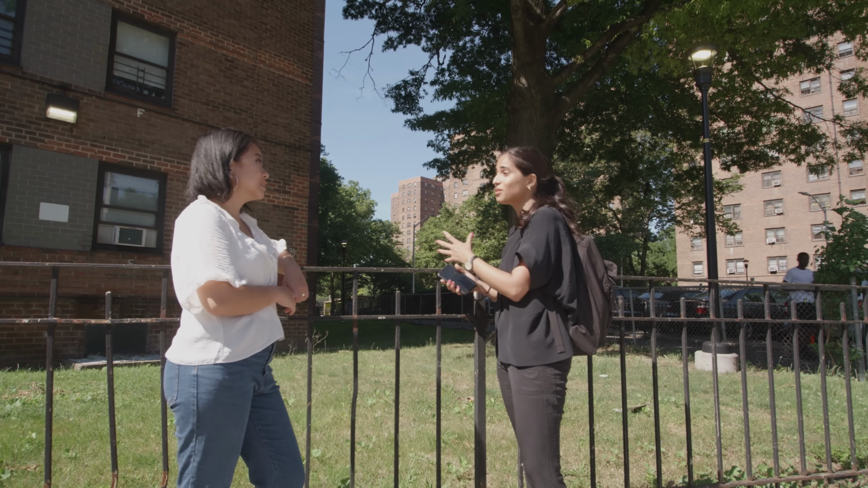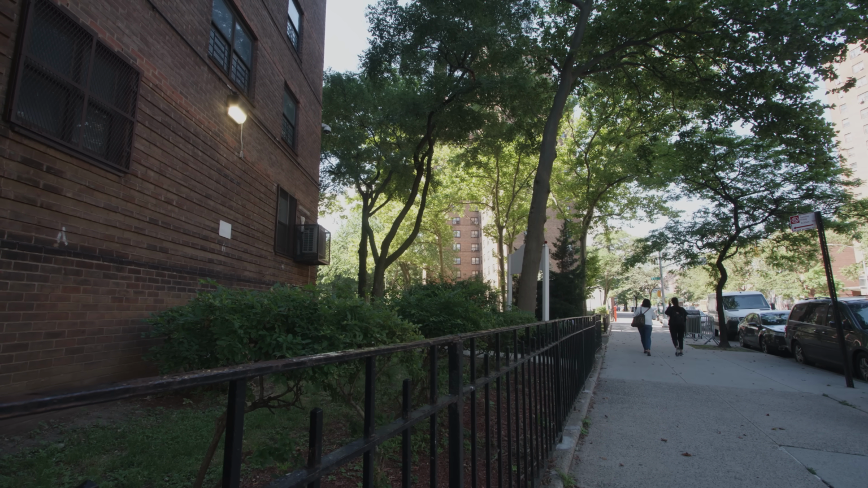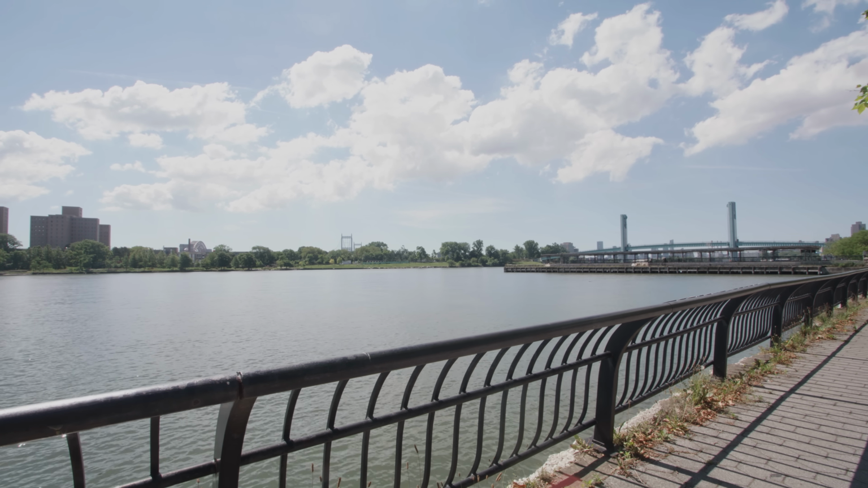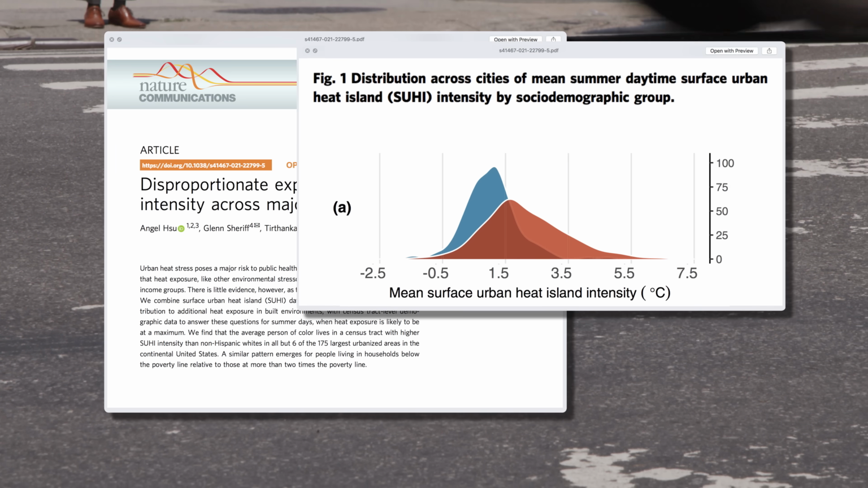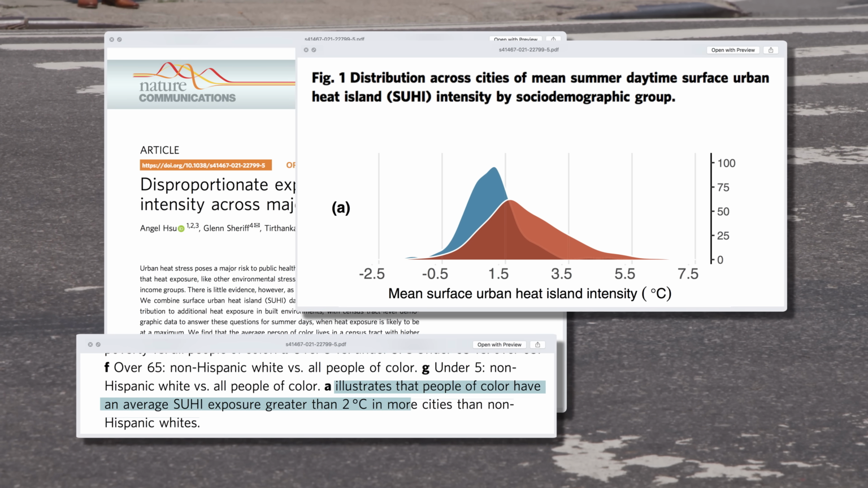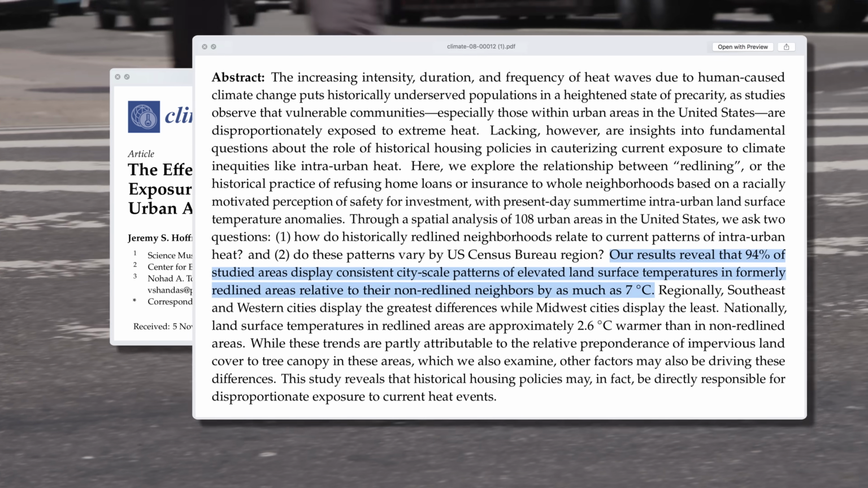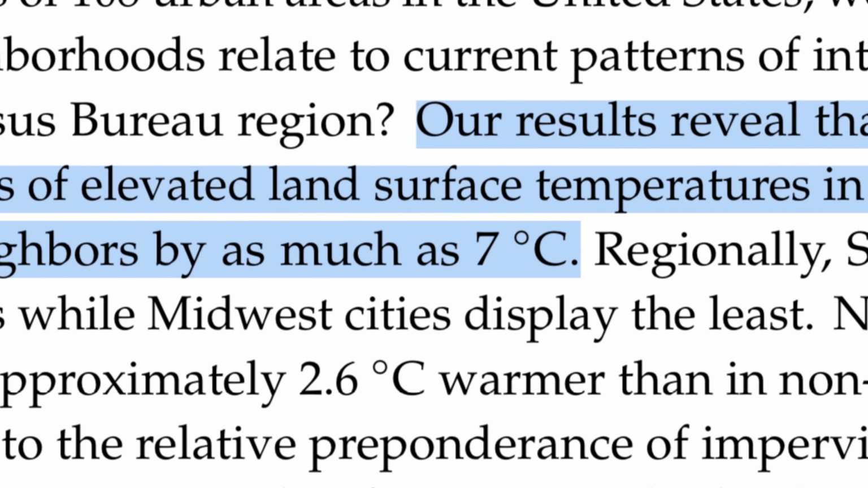Because of redlining, there was also a lack of investment in economic vitality, businesses and housing. And over a long period of time, over many decades, you see that that investment has not come back into the community in the way that it was deserved. After decades of systemic racism, a person of color in the US, on average, lives in a census tract that's nearly 2 degrees Fahrenheit hotter in the summer than someone who is non-Hispanic white. And formerly redlined neighborhoods are up to 12 degrees Fahrenheit hotter than other neighborhoods.